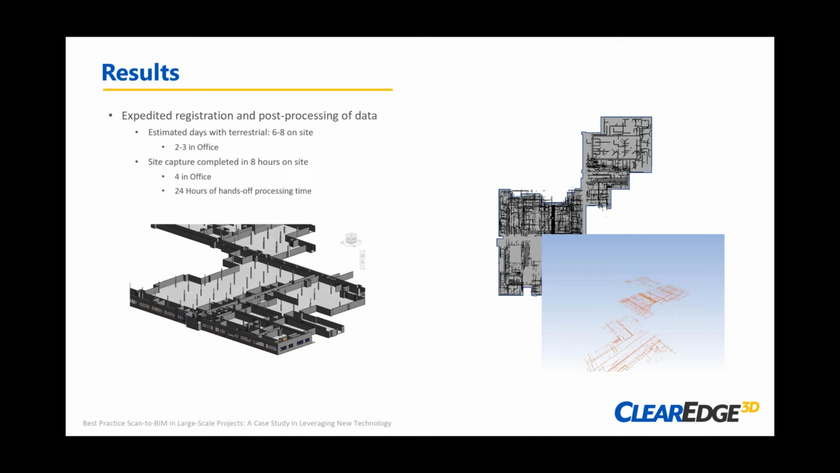I'll share a little more detail. We were utilizing Faro X and S series scanners for the tripod capture, and we registered that data through traditional methods using Scene software, putting those scans together and validating quality registrations with a typical workflow, utilizing spheres to tie those scans together.